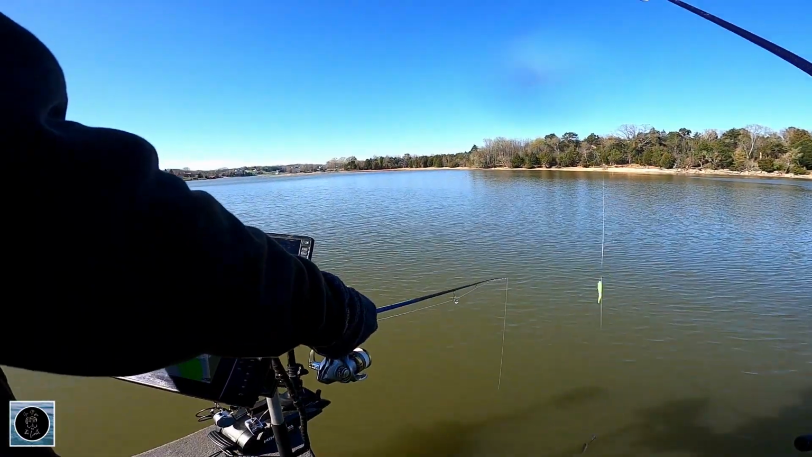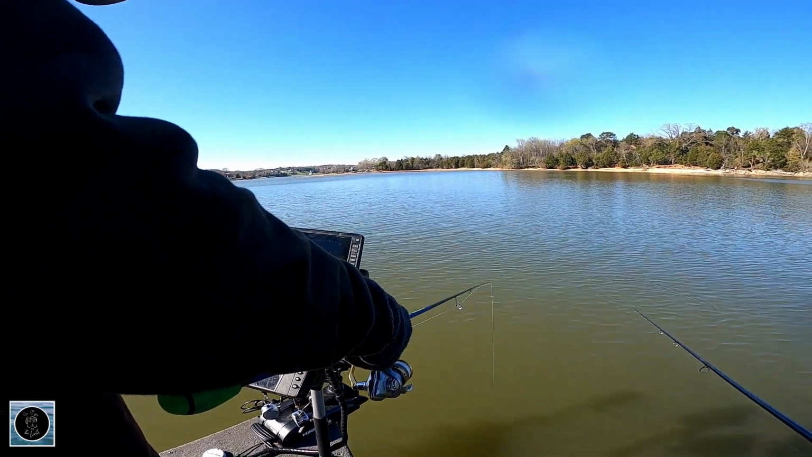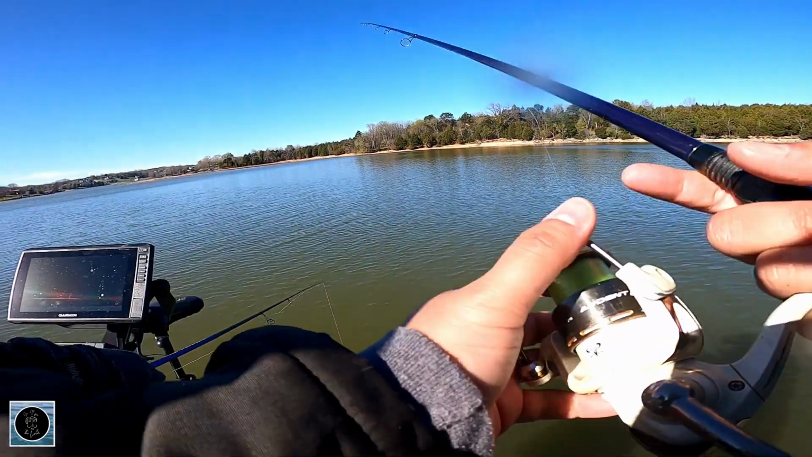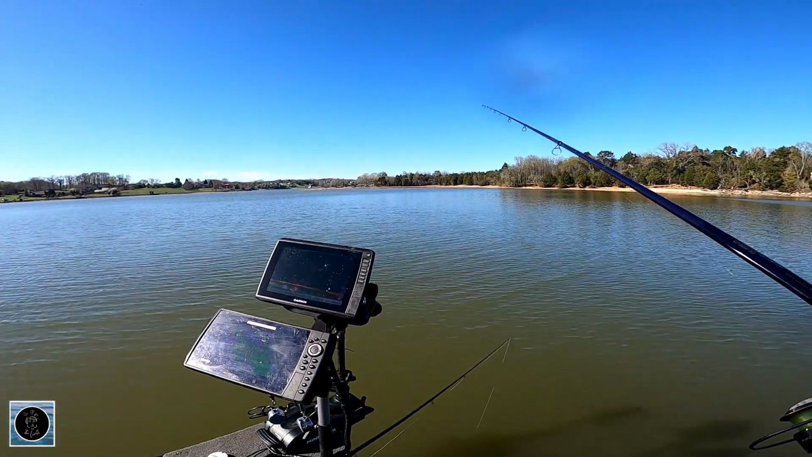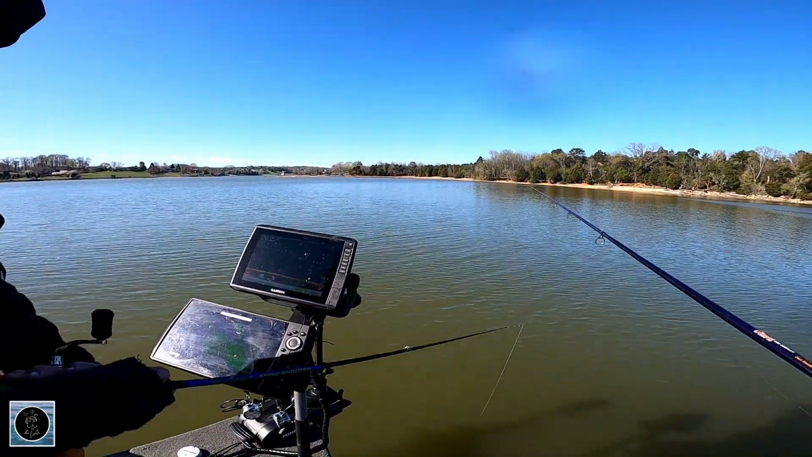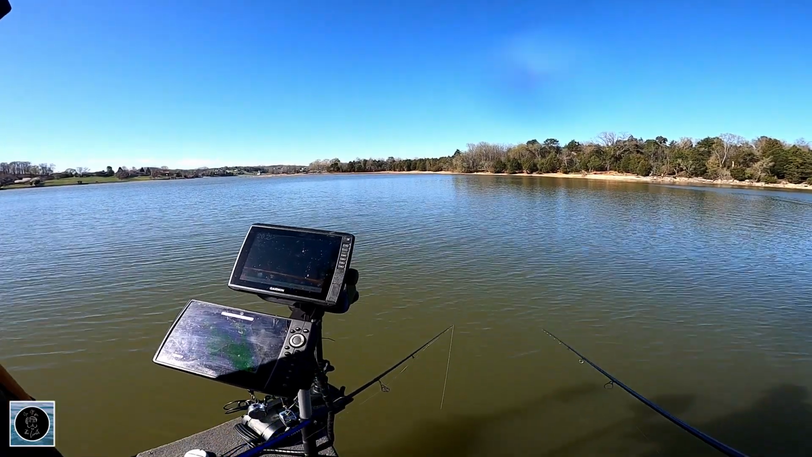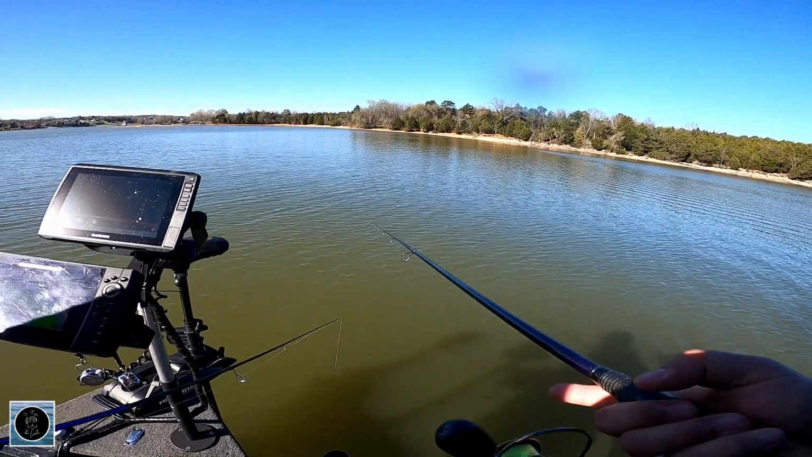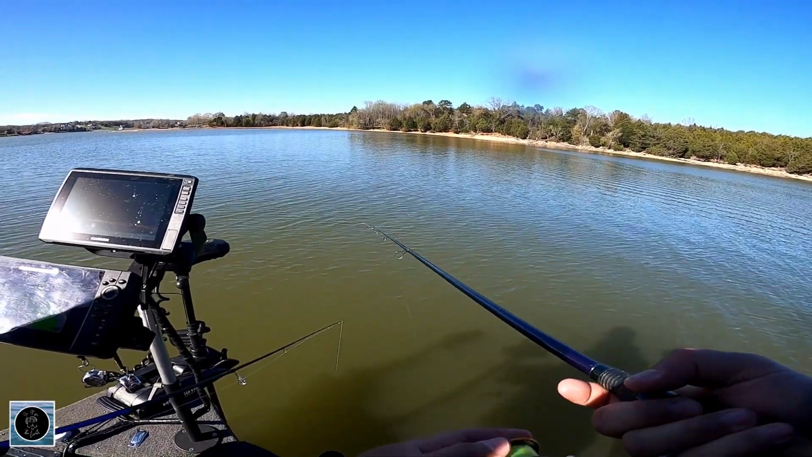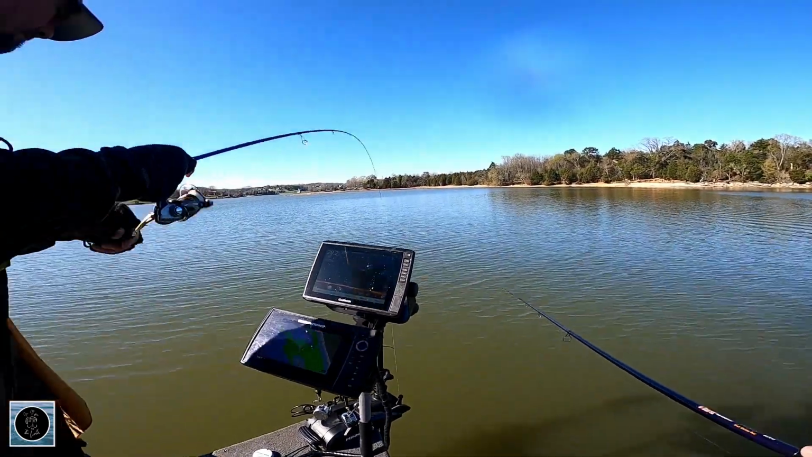Couldn't get my bait to go straight down. Can you get that one to turn? Go over the probability here. I'm going to go for all these down here. There you go.